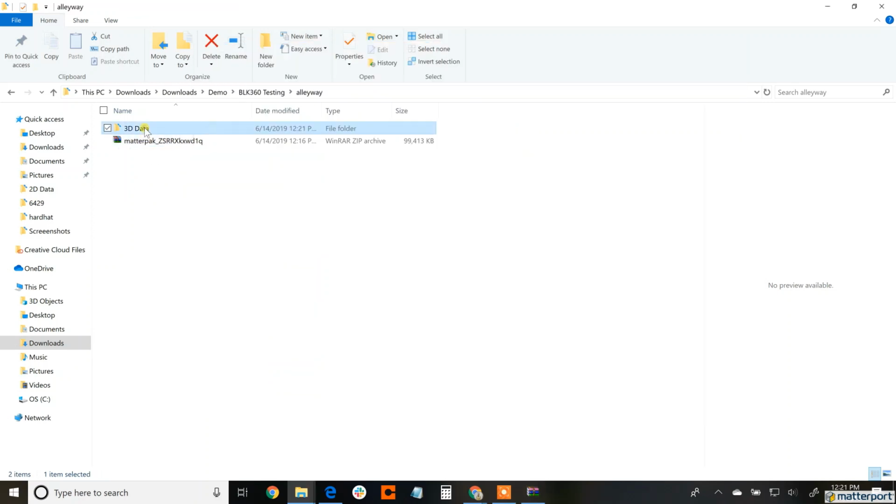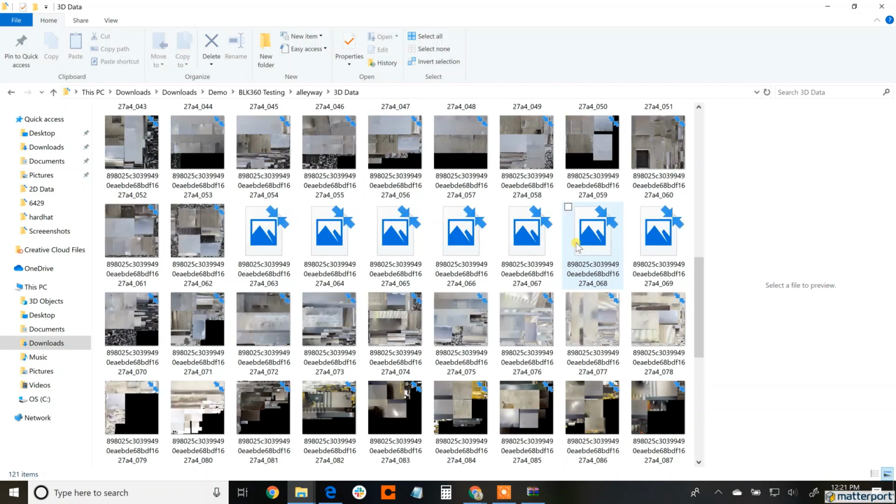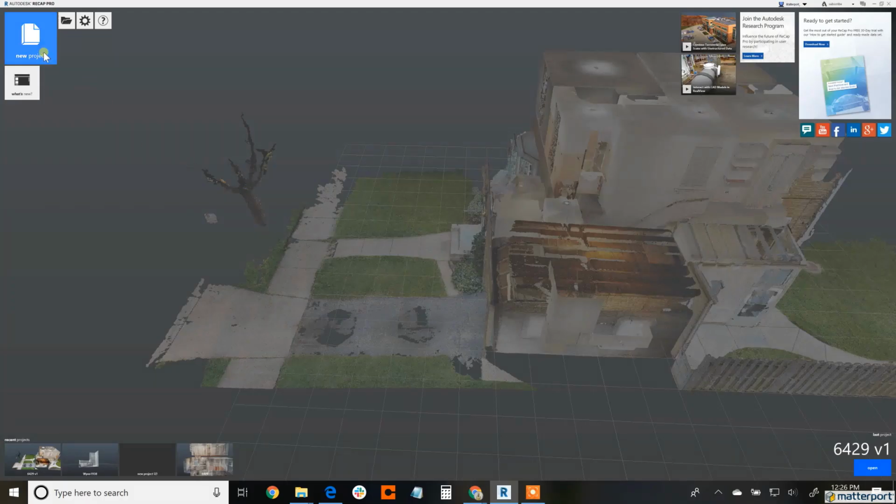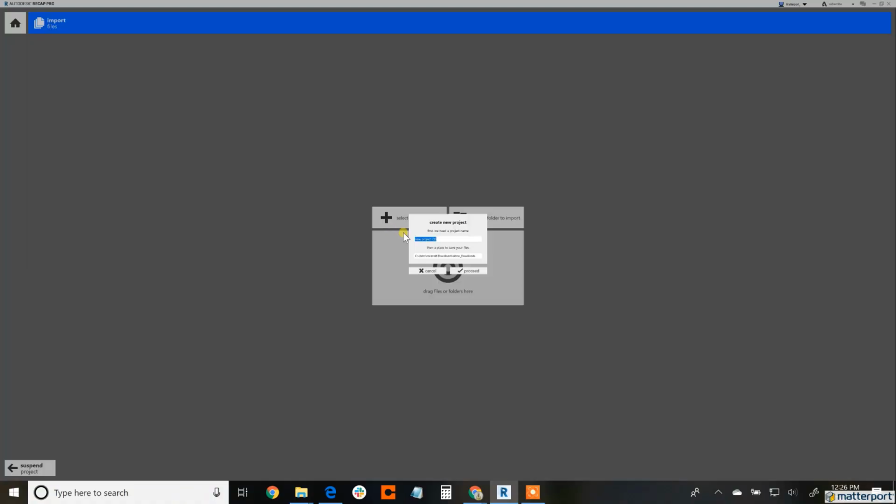After it's unzipped, I'll open it up, and the first thing you see is the MTL texture file, associated JPEG texture images, mosaic images that have been created by Matterport, as well as some great 2-dimensional ceiling and color plans that are very helpful with scales included, as well as the OBJ and XYZ.